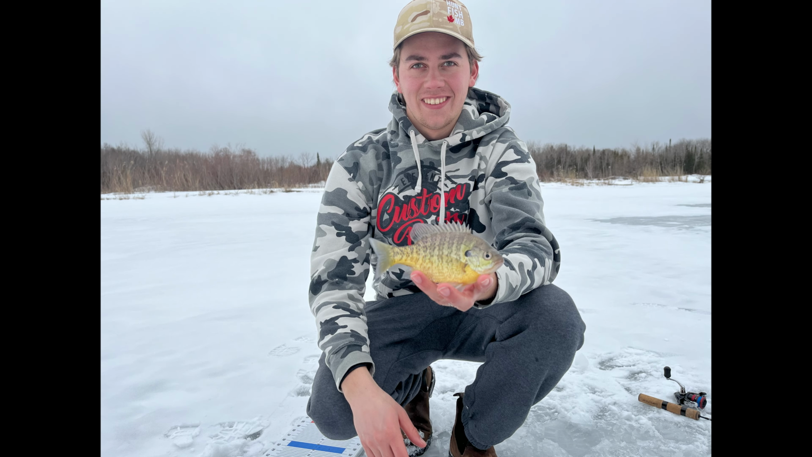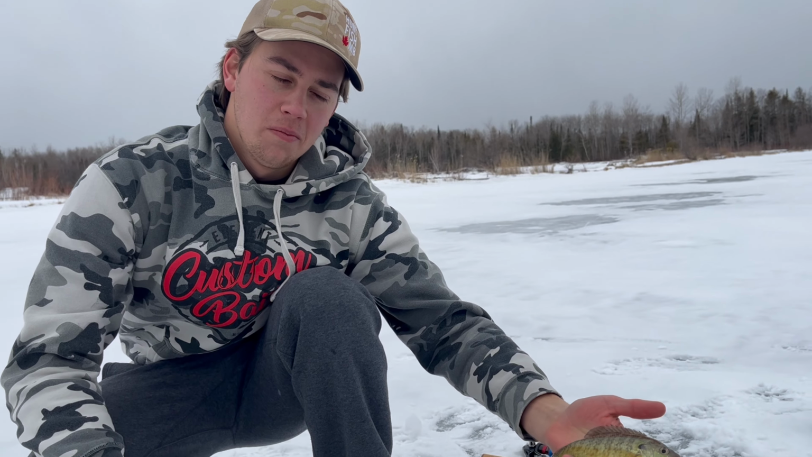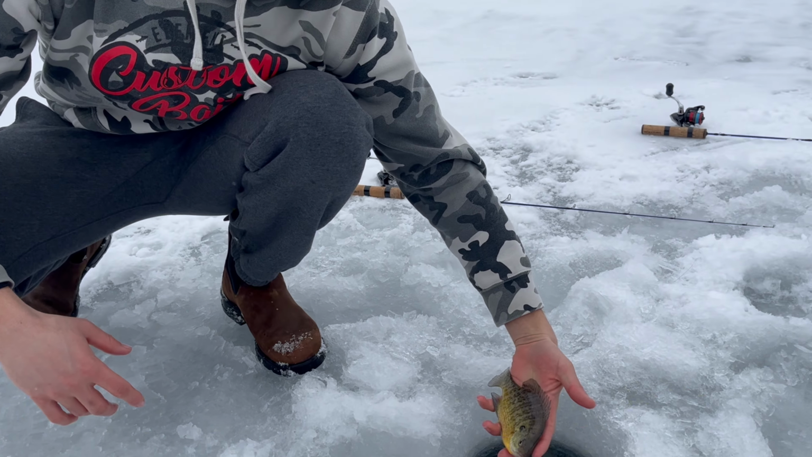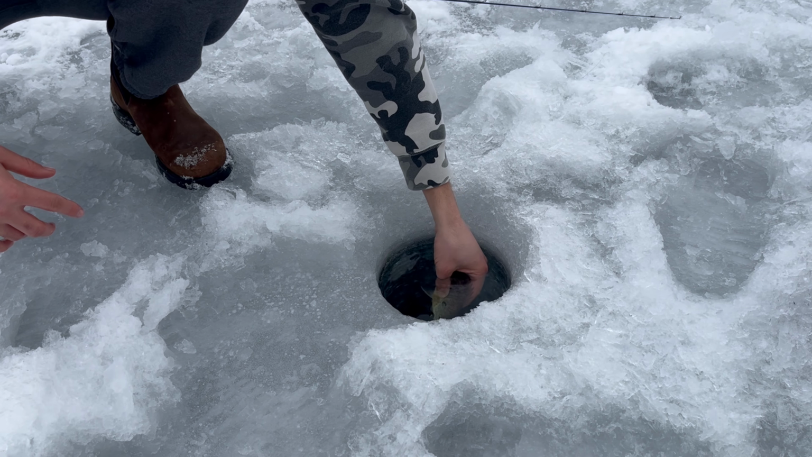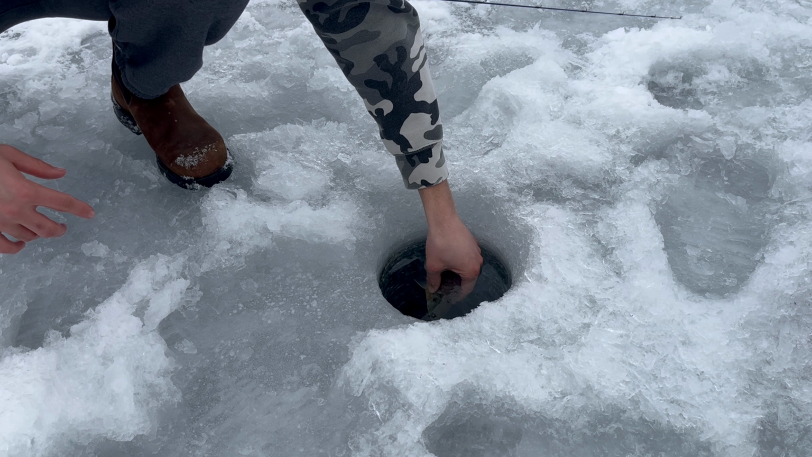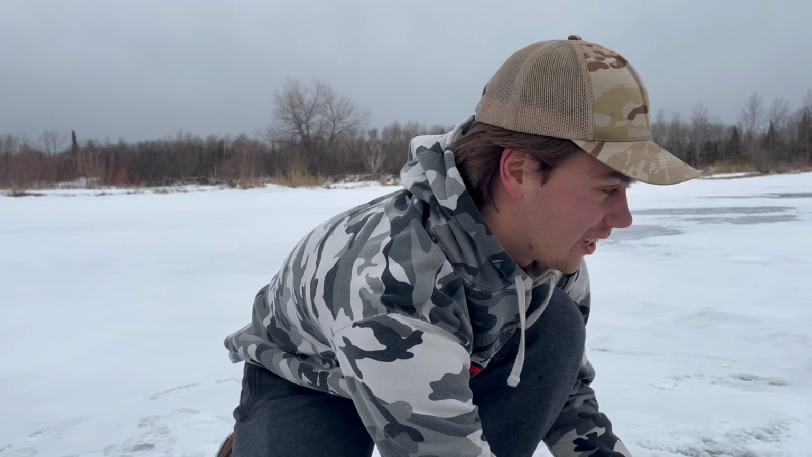Beautiful little bluegill here. Our 7-incher. There's Erik's master. Time to let him go back to his friends. There he goes. Good release. Very nice. Here we are. My hand is so cold.